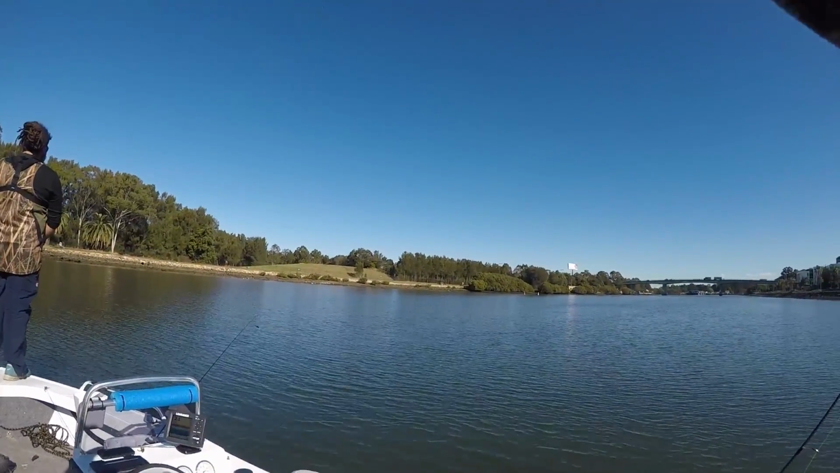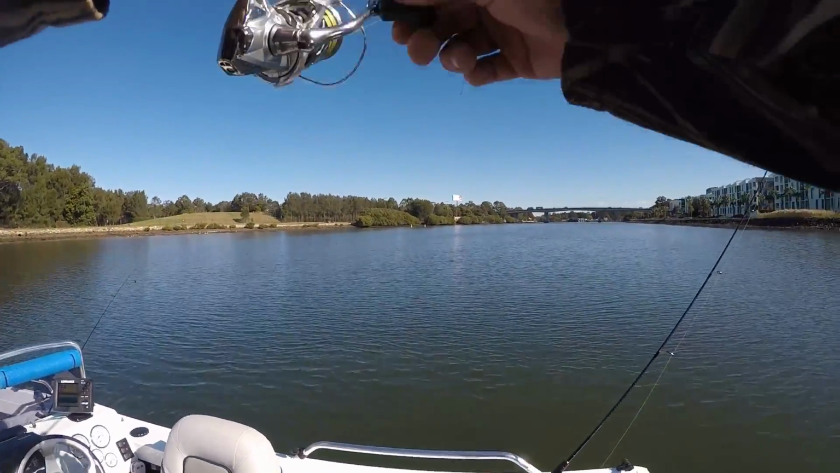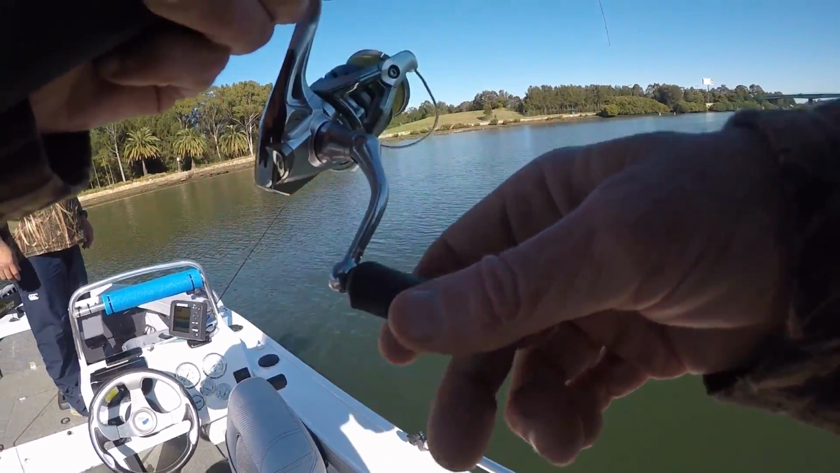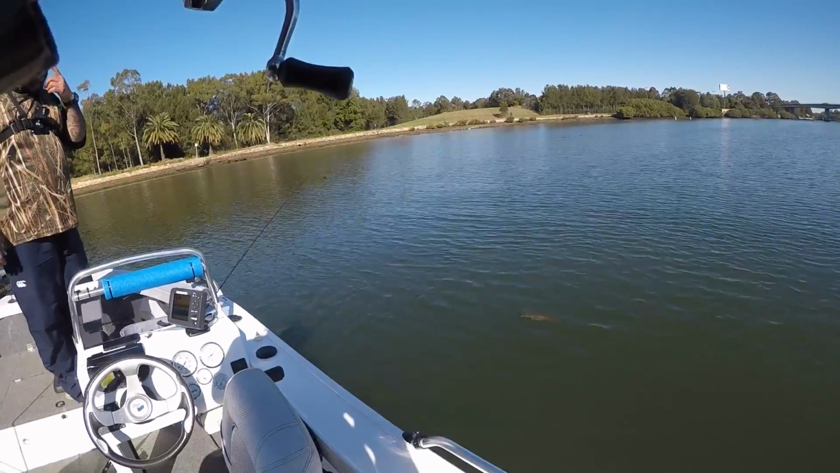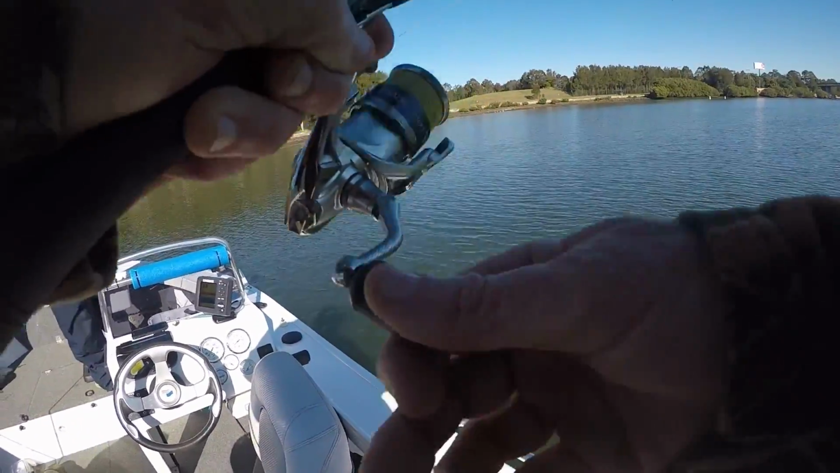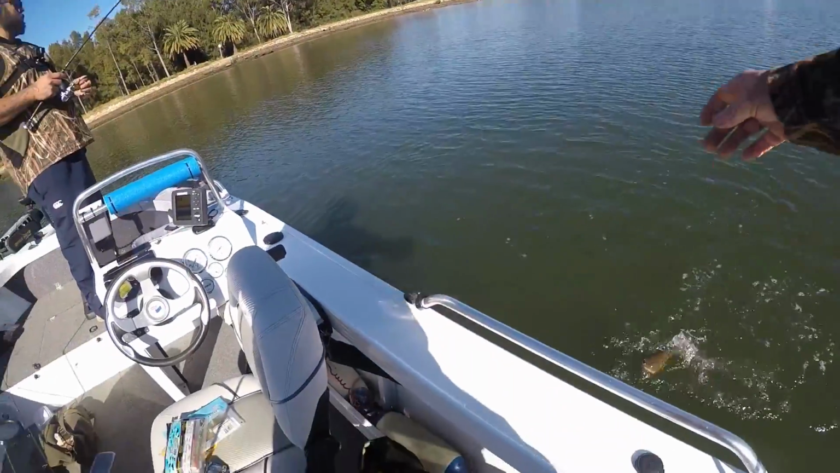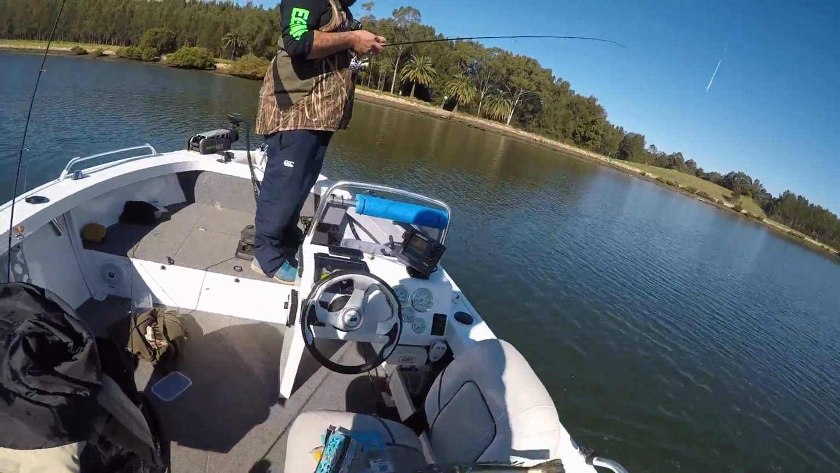I think it's just another flathead. Oh no. Yeah, another flathead. Whoa, where's the blade? Top of his head. I spent all that time setting the other rod up. Get in the boat, very next cast.